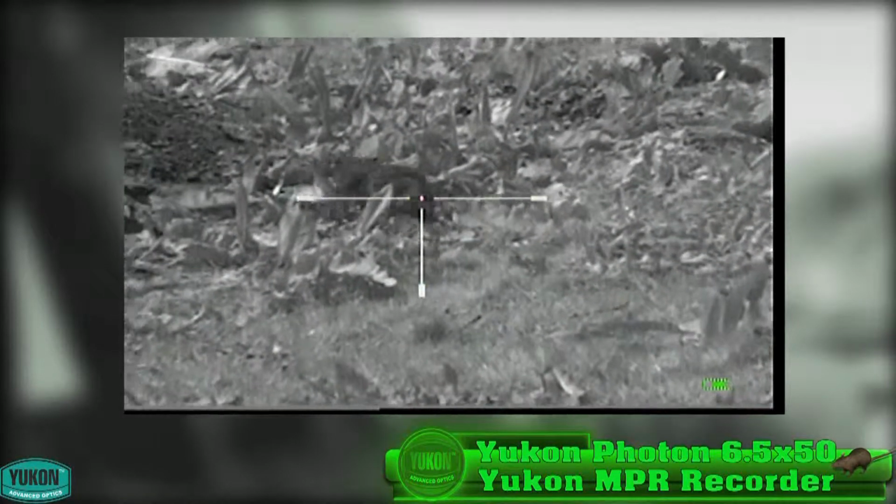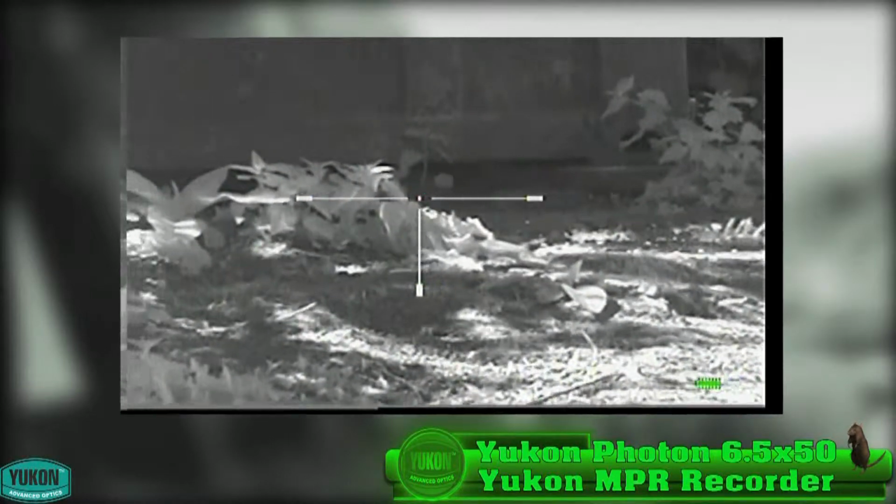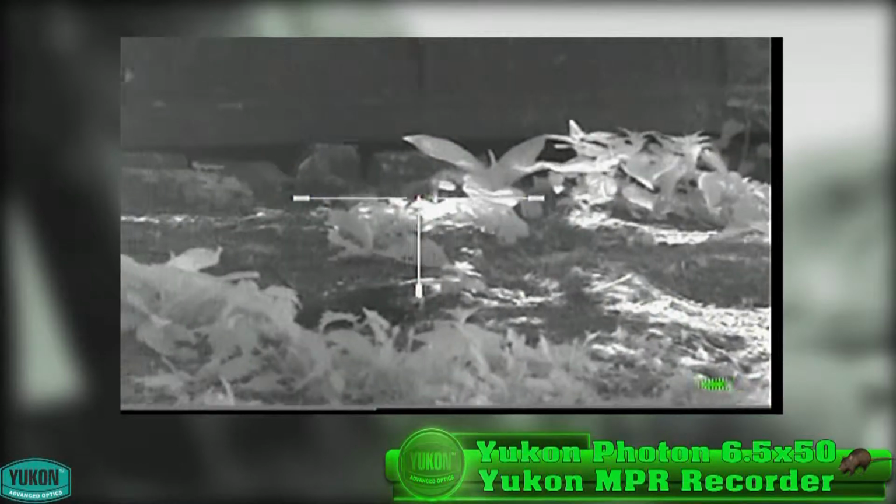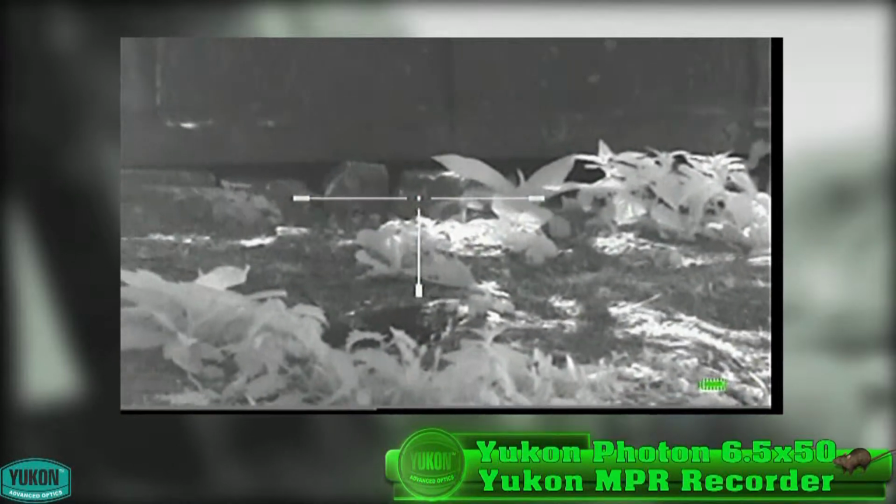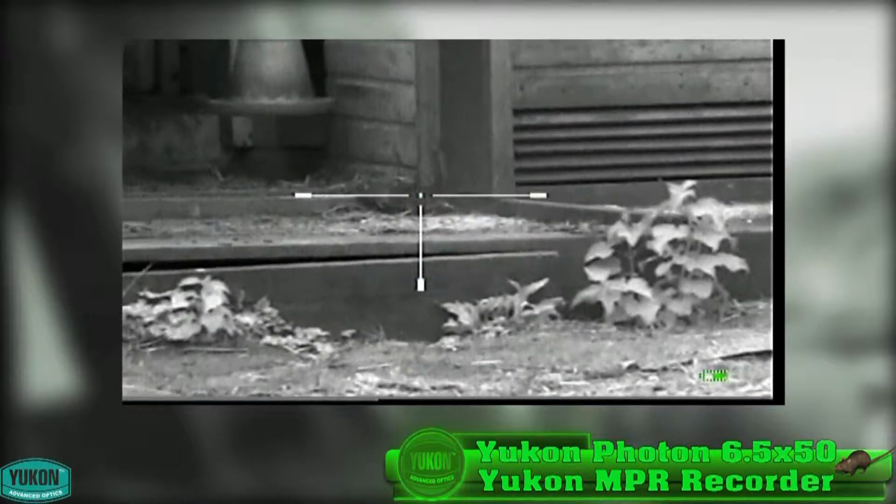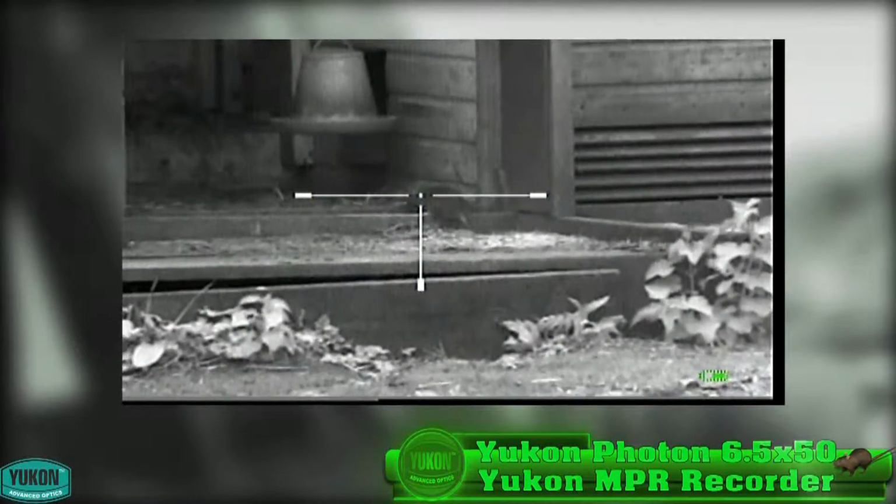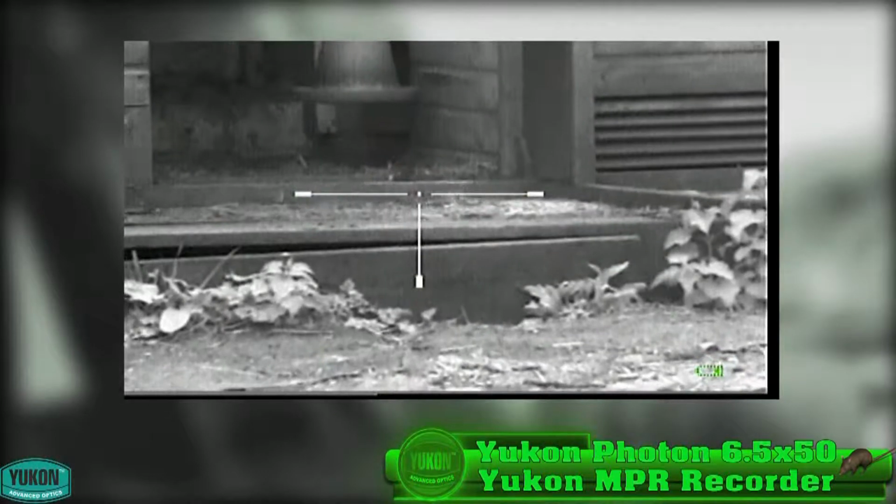Incidentally, the bait I placed earlier was raw fish eggs mixed with egg and a smidge of sunflower oil. And these rats' main source of food is chicken grain, so the bait placed on the rat runs is just enough to stop them in their tracks for me to take the shot. Quite a fat rat, this one. Was a hit, retrieved from under the decking.